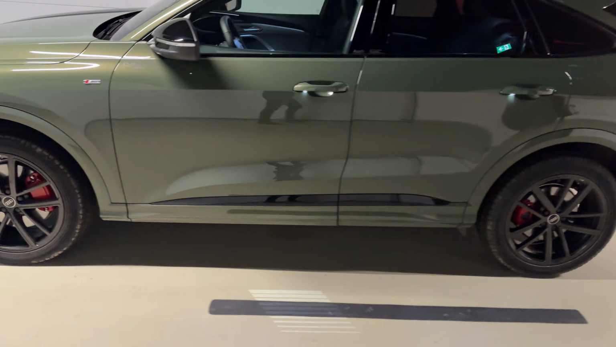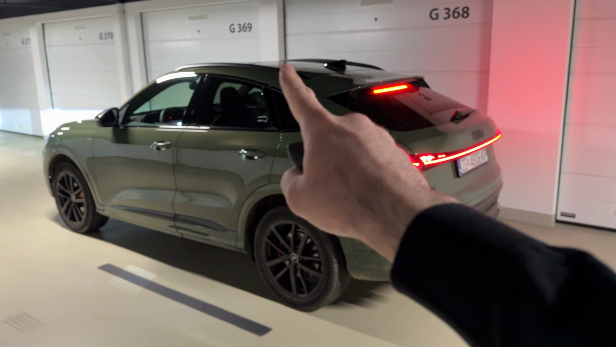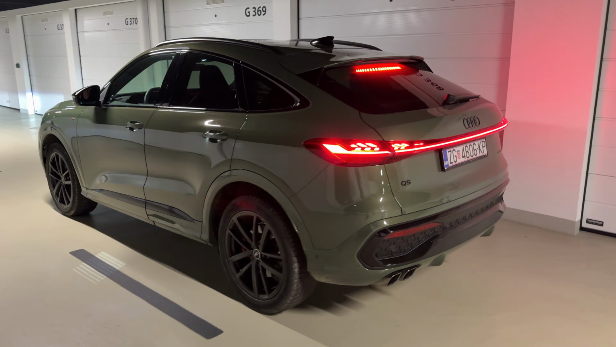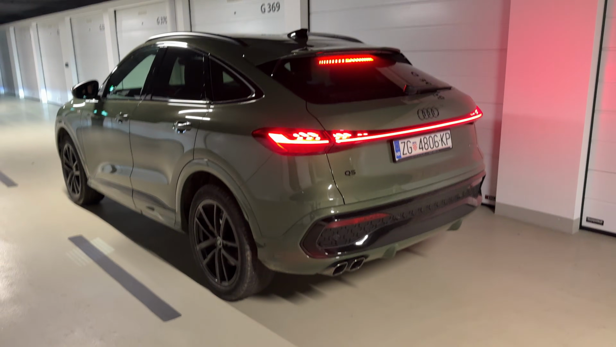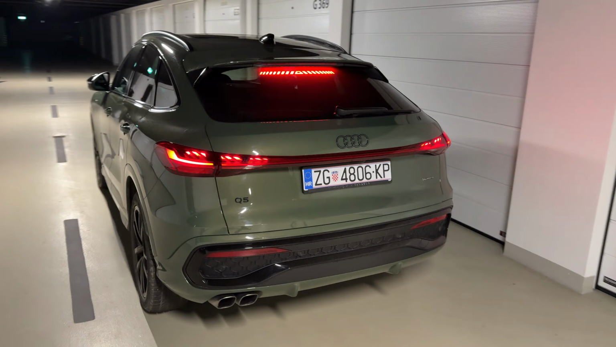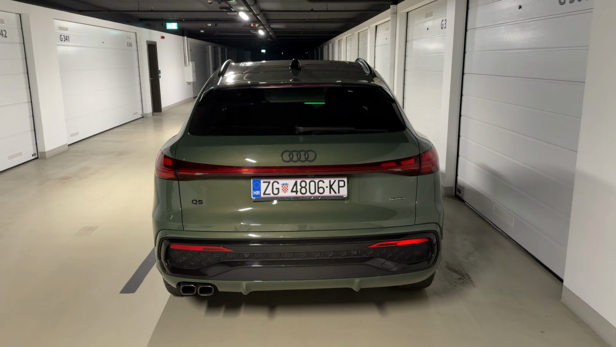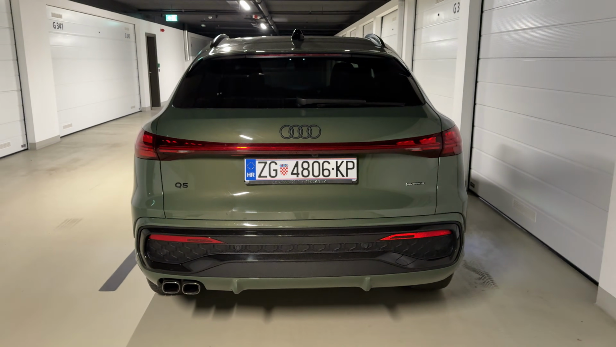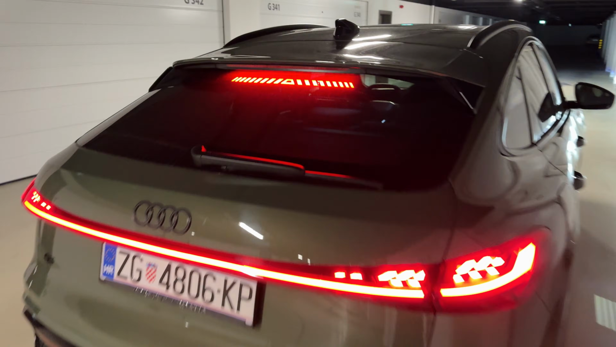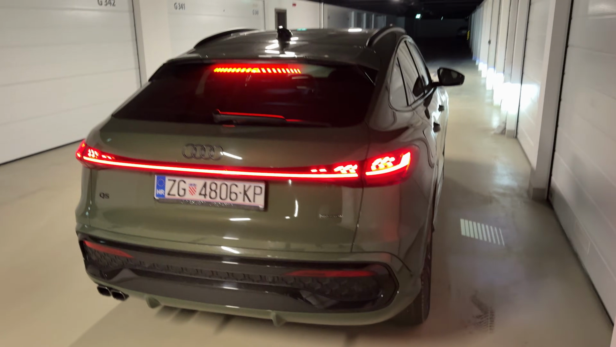4 meters, 71.7 centimeters is the length of the car. You can see, of course, the coupe styling here of the roofline, and then from the rear, look at this. How cool does this look? I will lock the car now and unlock it so that you can see the lighting signature once again. Digital OLED 2.0 taillights. You also have this beautiful stoplight like the projection and also the puddle lights.